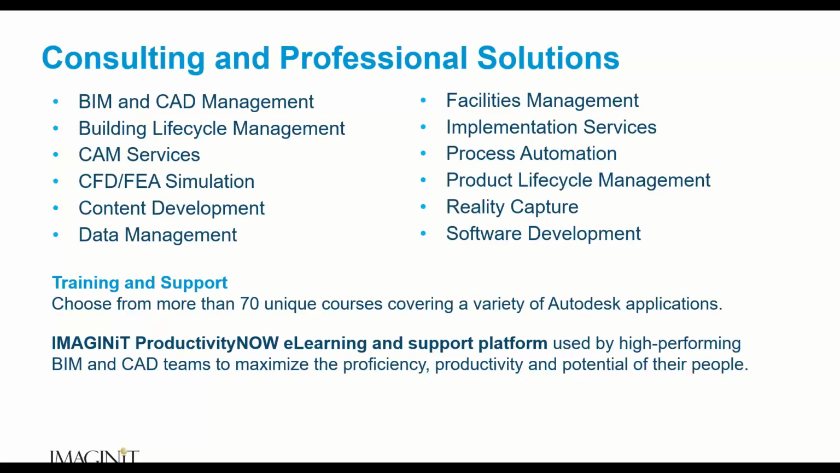We also have IMAGINiT's Productivity Now, which is an e-learning solution and support platform. As part of Productivity Now, you can log into a website on our e-learning and learn at your own pace, or you can call our support center and get a hold of somebody there and have them help you through a problem.